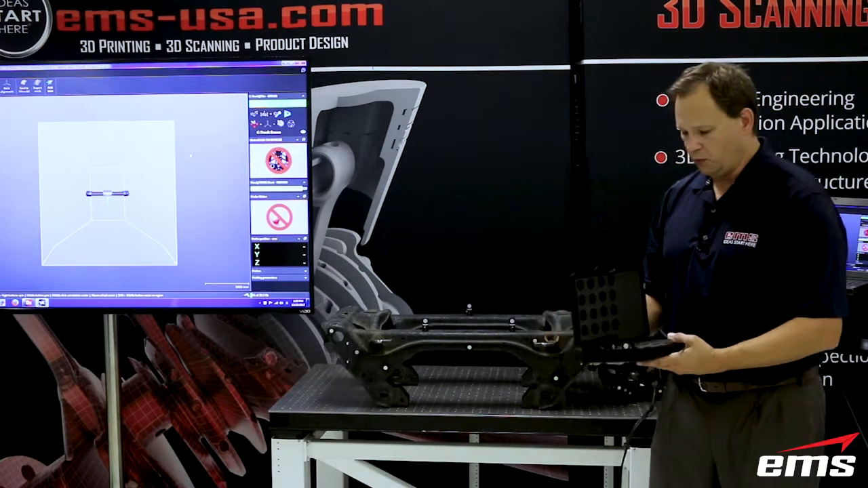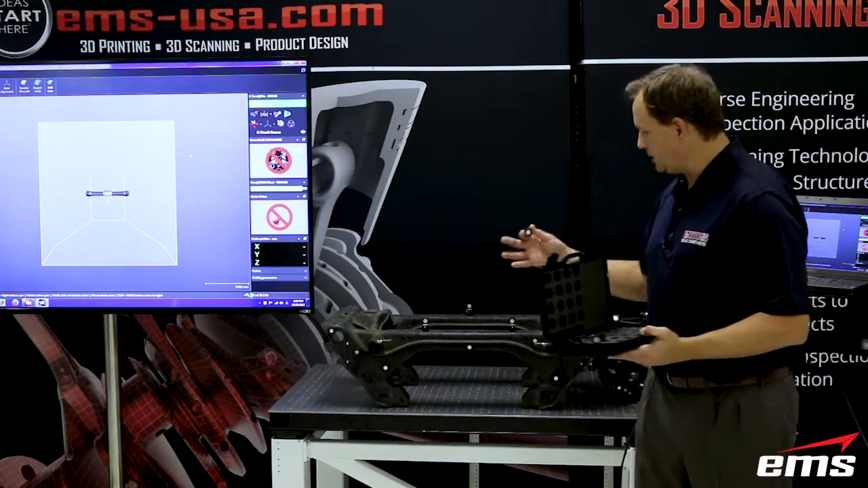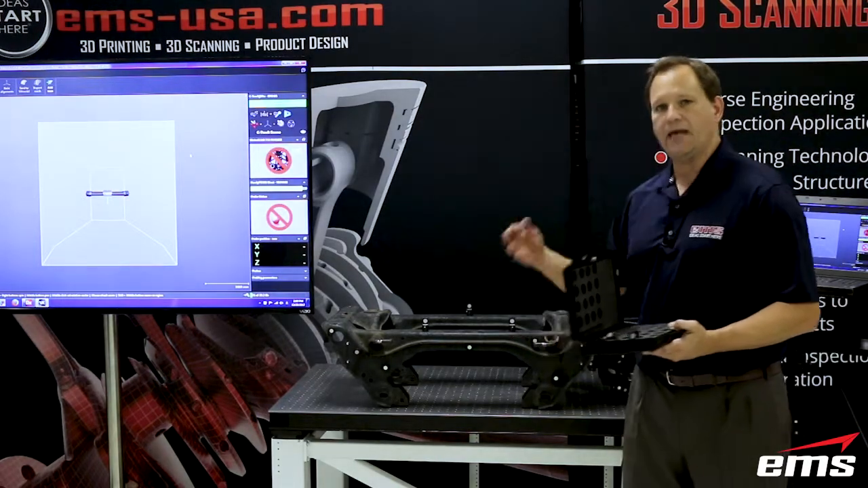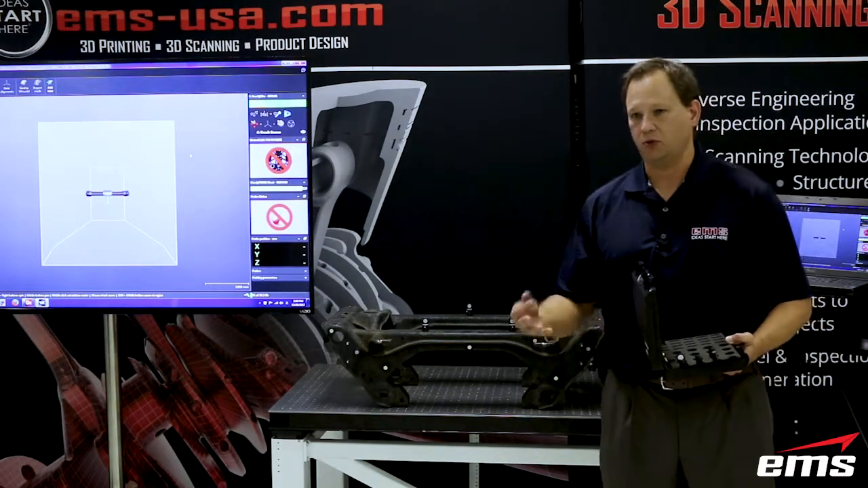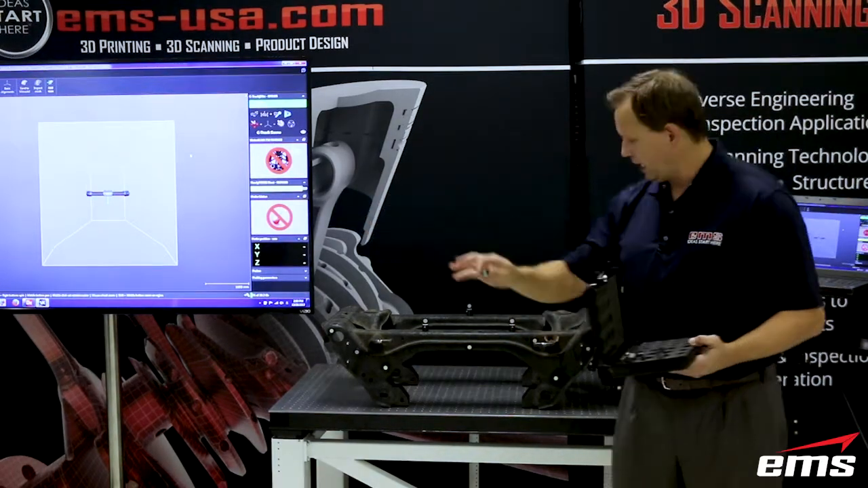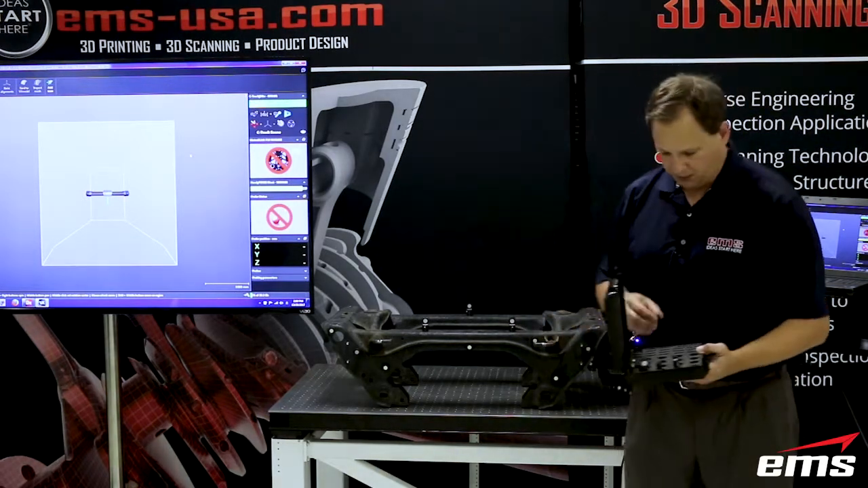Okay, so with this kit and the box of stickers you get with it, we can add targets to our part and then track our part. That allows our part to move, or our C-track to move, and as long as it can see the targets, then we're good to go. So let me show you what I did.